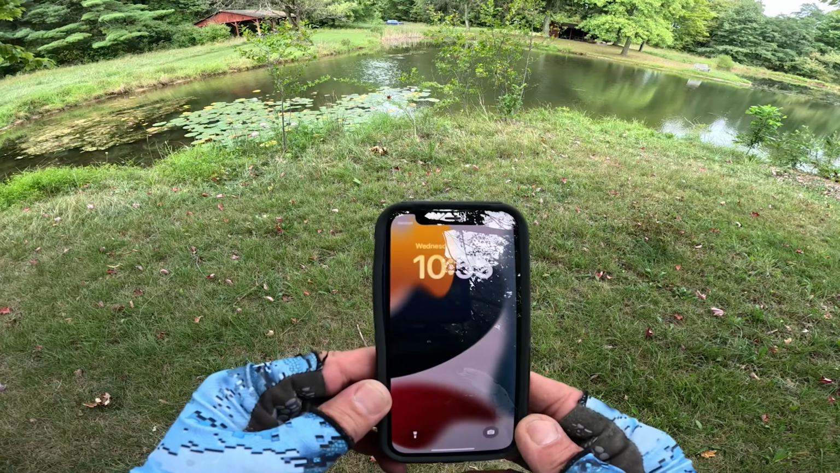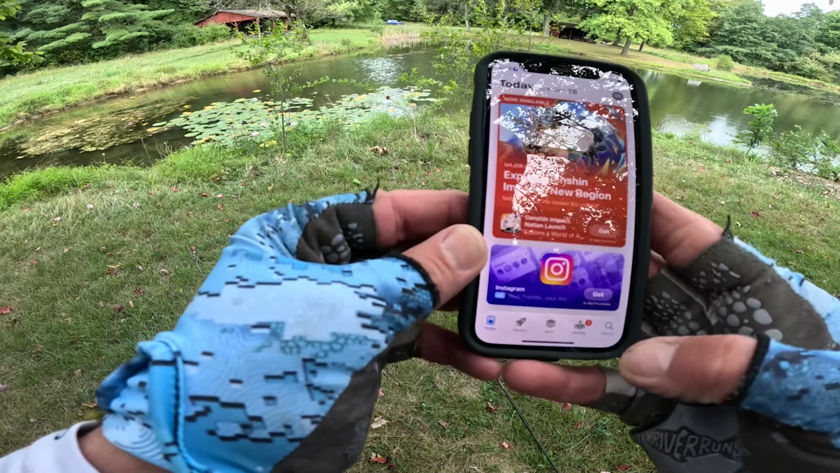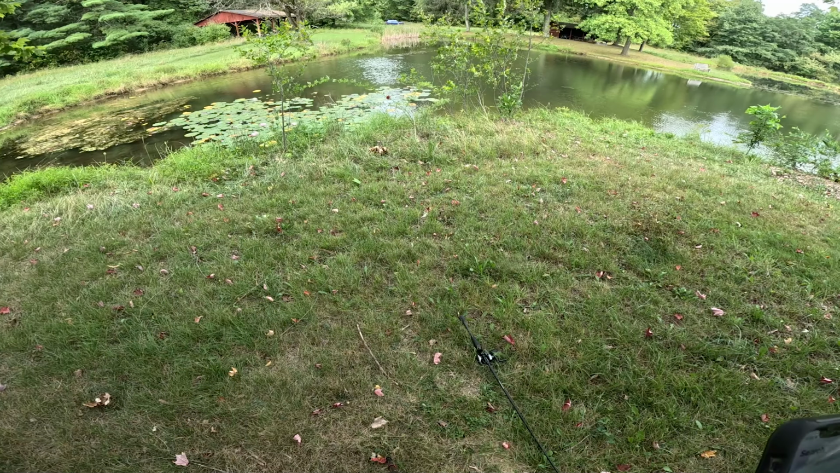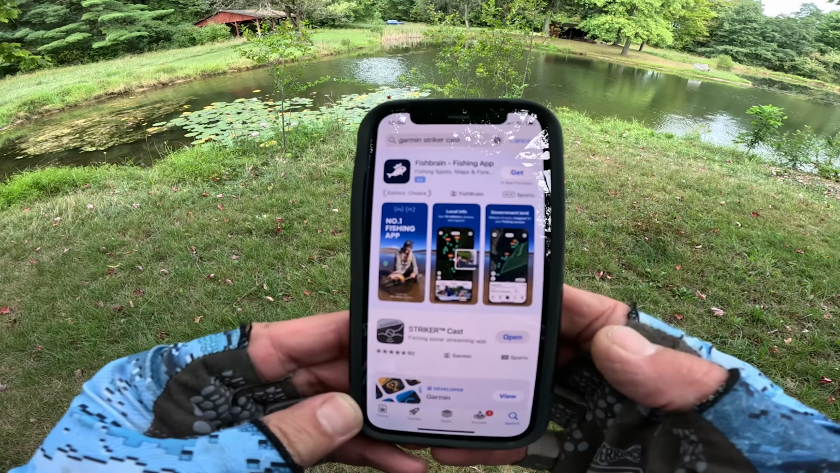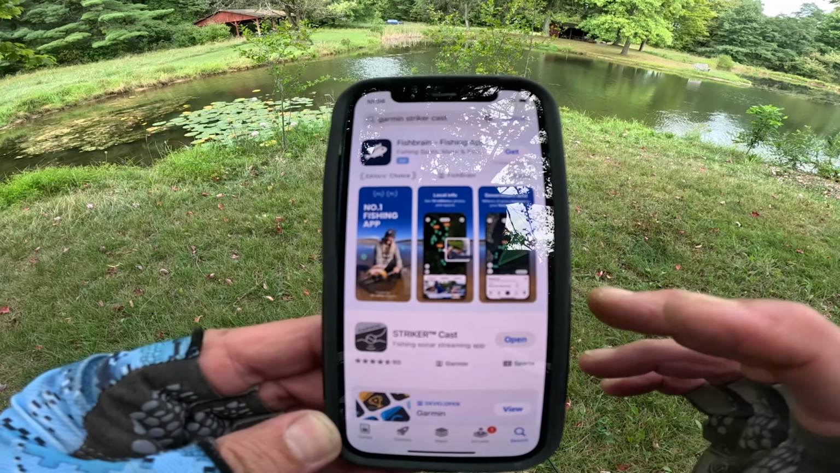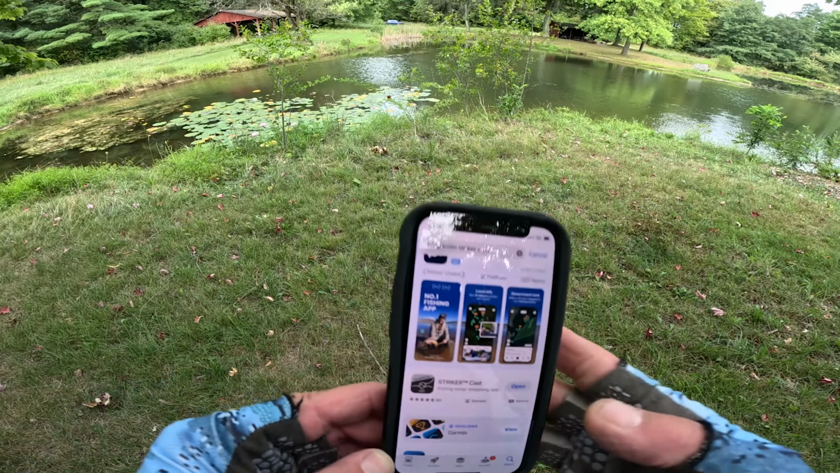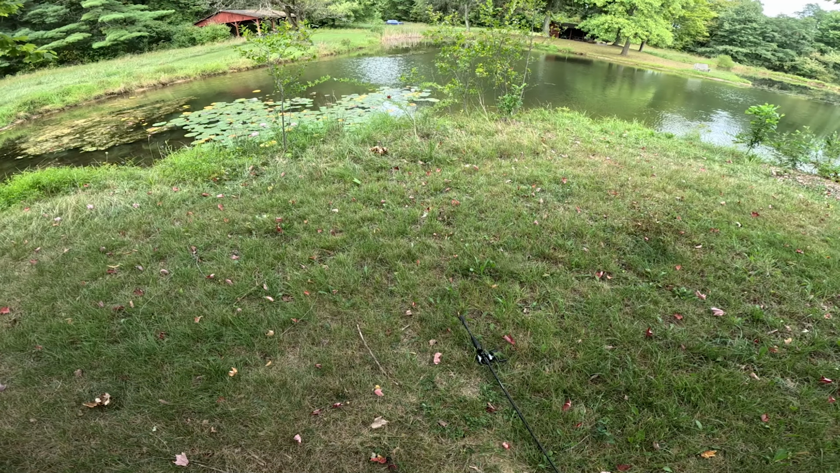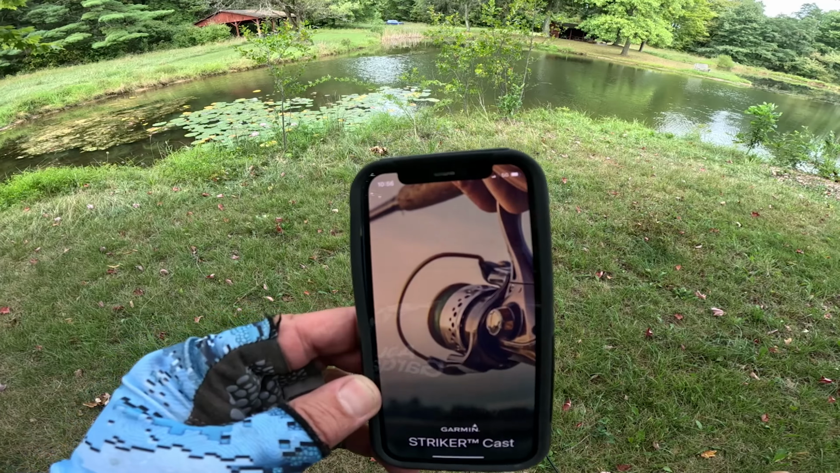All right, so I got the phone. Go into your app store. We're going to search up Garmin Striker Cast, and this is what's going to show up. The second one is what you want. So we're going to open it up and download the Striker Cast. I already downloaded it, so I'll open it up.